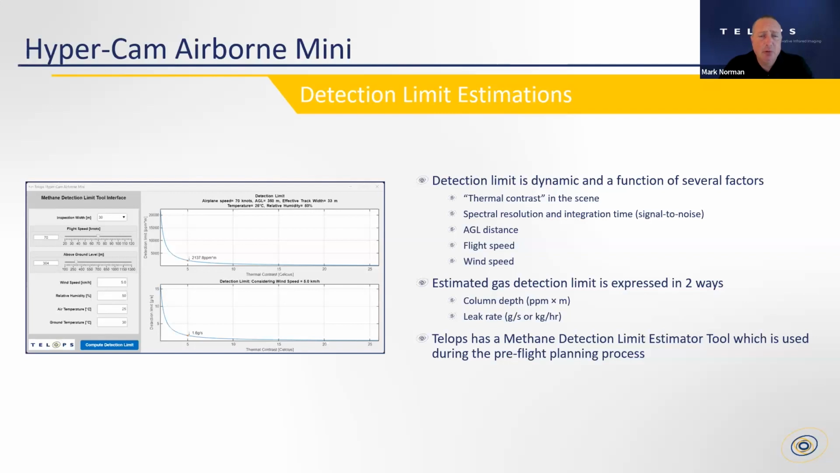The other is the leak rate, which may be of more interest to you, which is mass per unit time, grams per second or kilograms per hour. And we can estimate this from the measurement of the signal and knowing the molar mass of the gas being detected, plus the speed of the aircraft and the time of acquisition. So those are a couple ways we can express this.